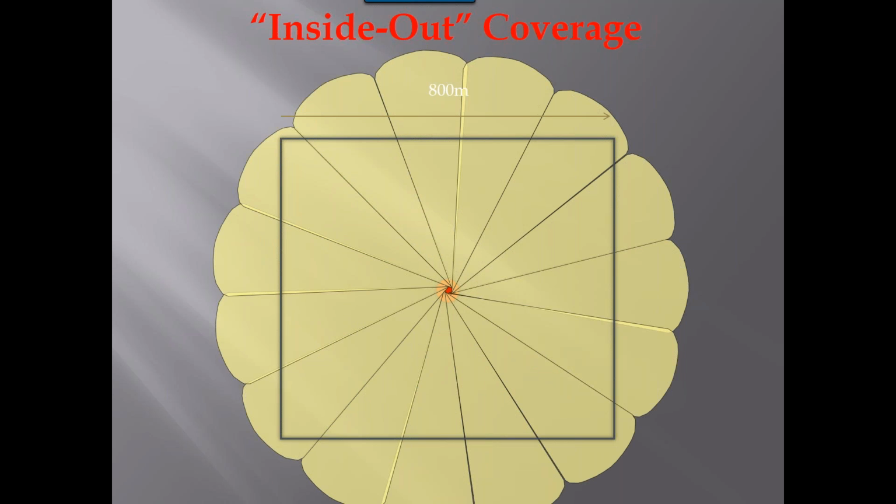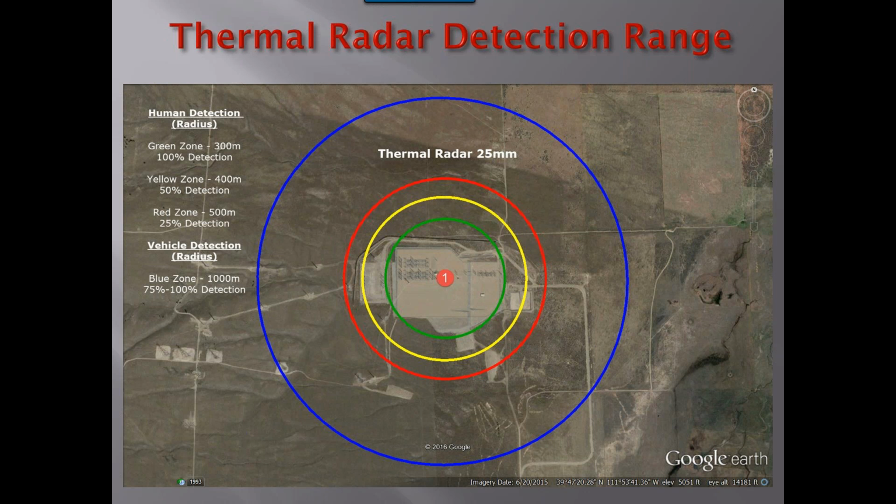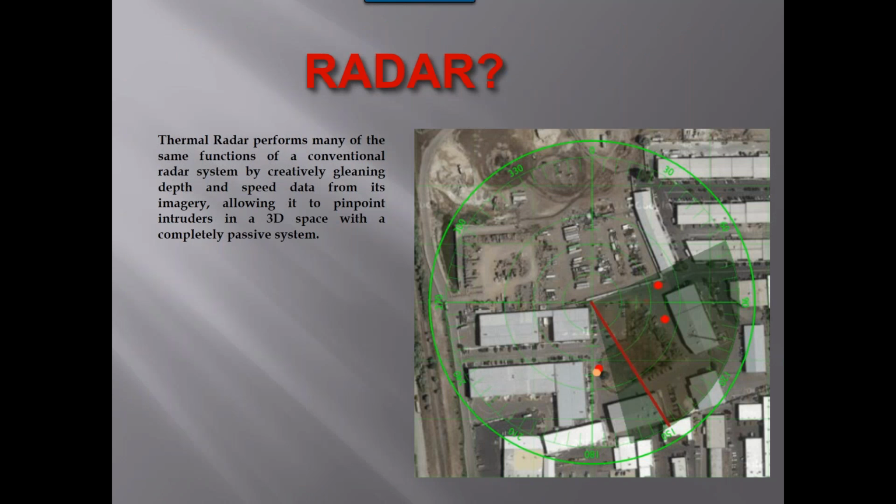So we're able to put a single unit, a thermal radar, in the middle of a property, and that can certainly be on a trailer. I'm going to show you an example of that right now. The thermal radar trailer, I just quoted several of these for a particular project, and I'm going to show you that project right now. Except it's not this one.